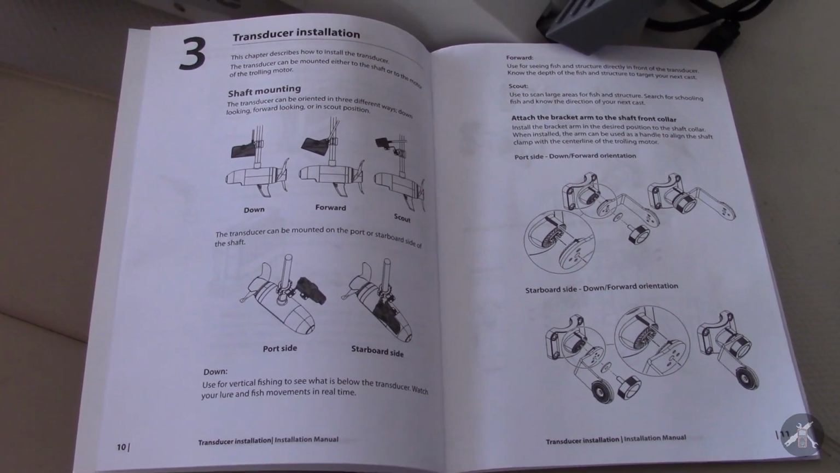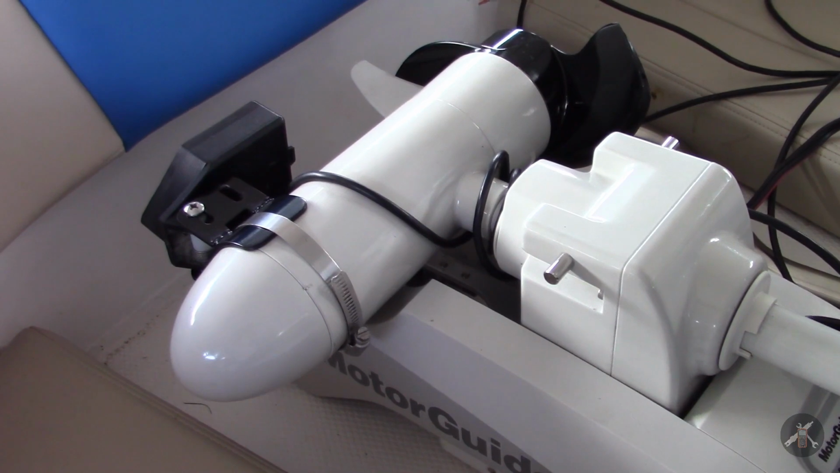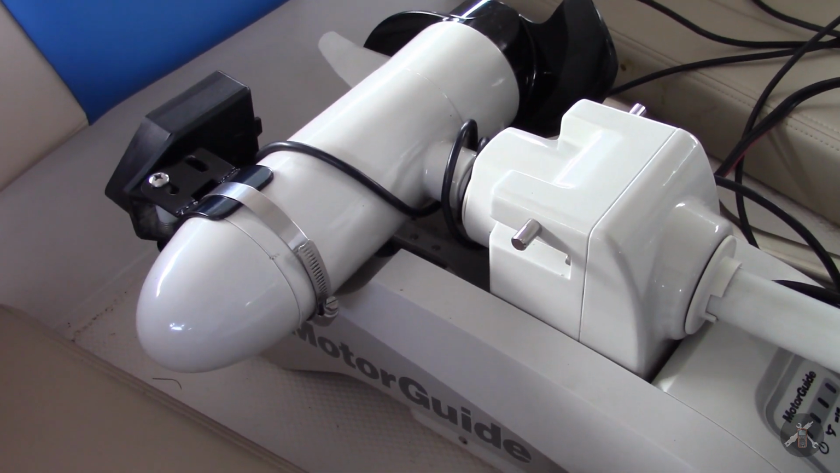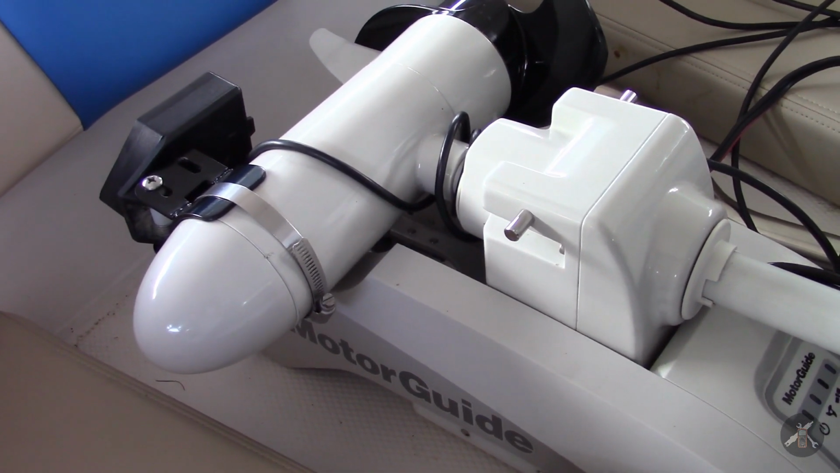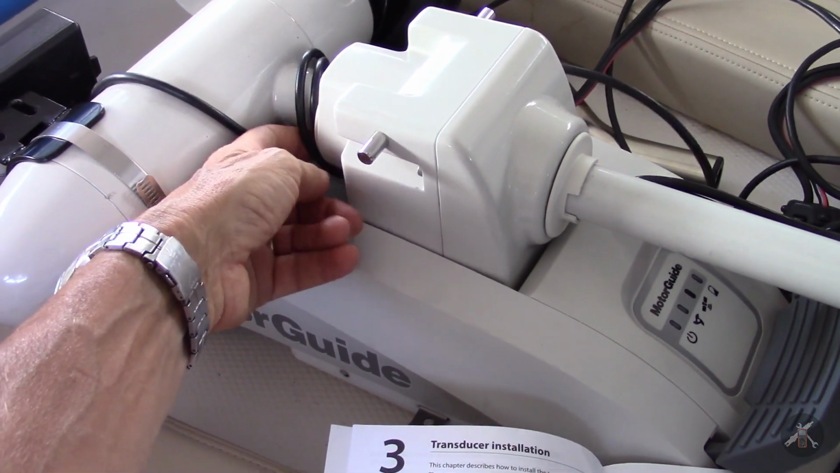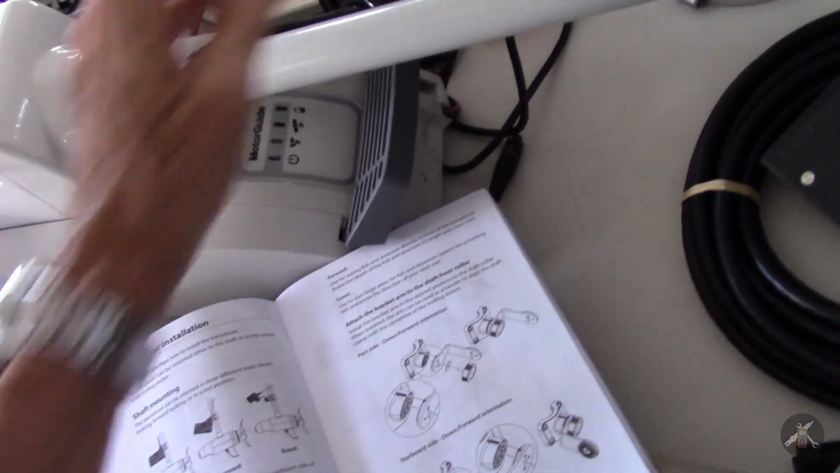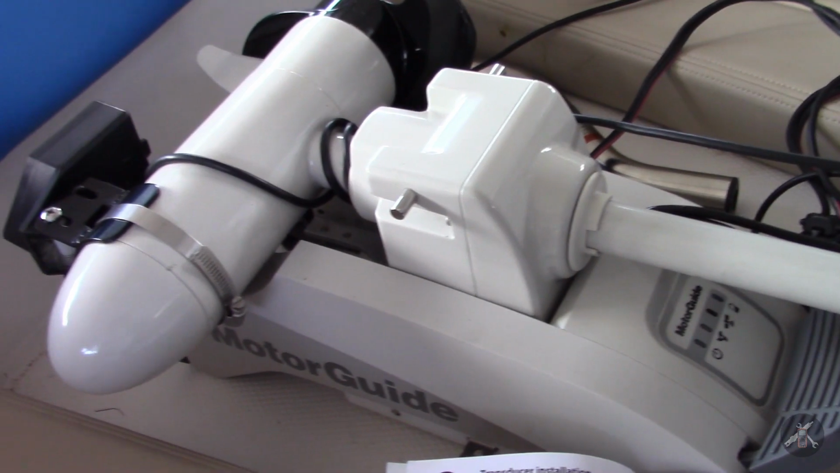Well, challenge number 1 is how to mount the transducer. My old Humminbird transducer is just connected on a mount that's screwed with a hose clamp, and the wires come up, wrap around here a couple of times, and then the slack just is pulled back into the boat.